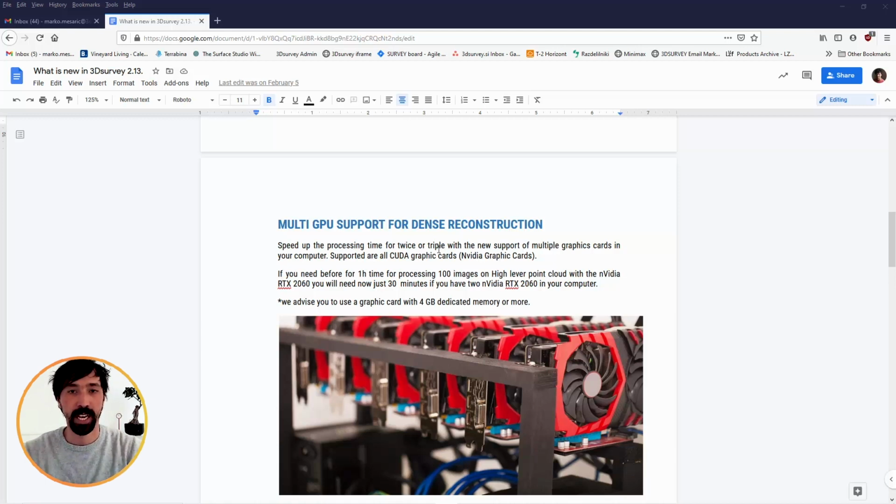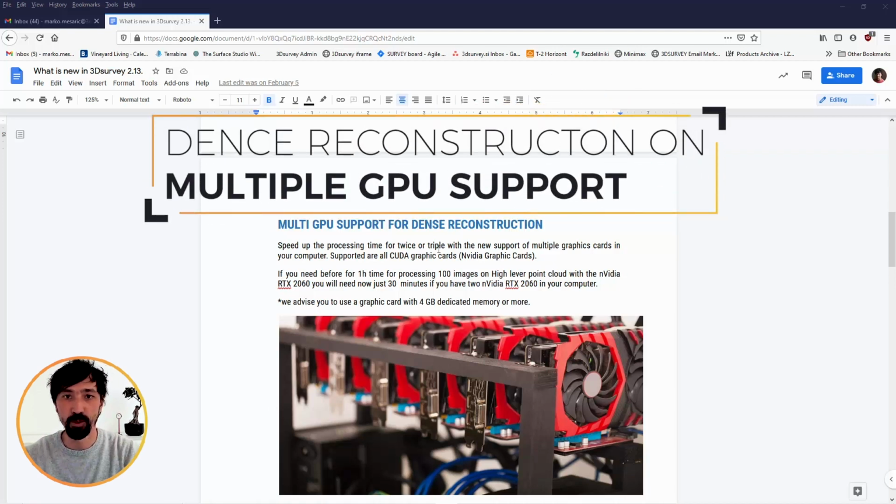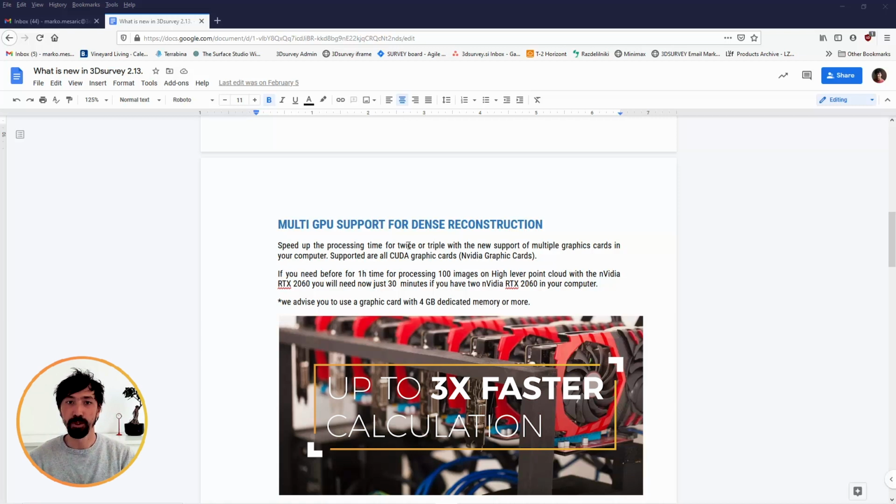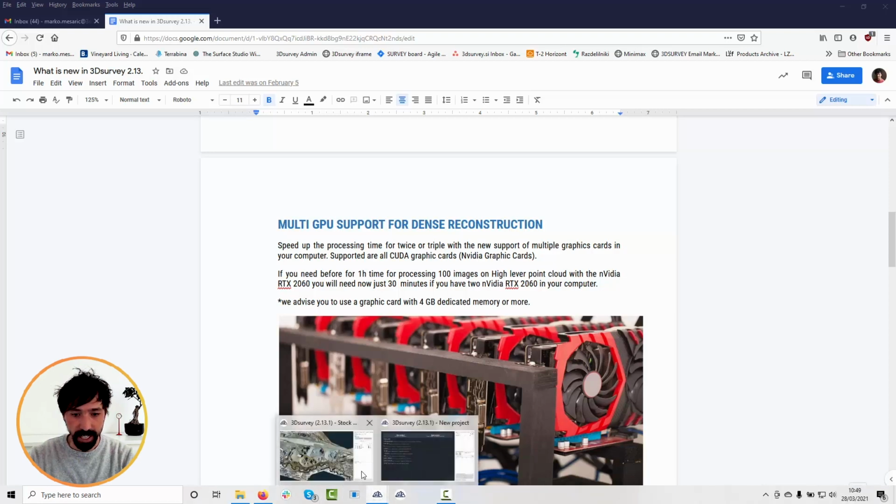And what we did, we put the dense reconstruction on multiple GPU support. So what does it mean? Currently, if you have more graphic cards in a single computer, you can work twice or triple faster when you're calculating the dense reconstruction point cloud. This is the most time consuming step in the whole workflow, the point cloud calculation, but now, if you have more graphic cards, you will be faster. Let's check where this is in the software.